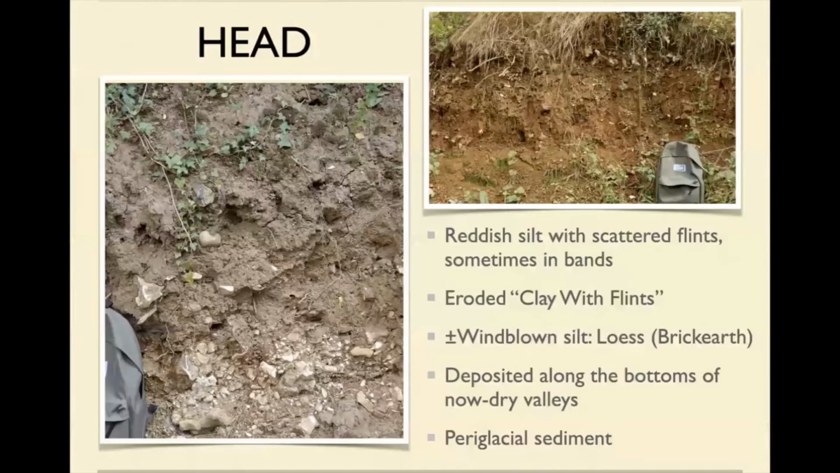I'm going to guess now. Why is it called head? Well, because you find it in the heads of valleys. And that's what you see all over the place. And this is what it looks like. It's slightly reddish silt. It's got scattered flints in it. Some of them are in bands like this one. And there's another band you can see just along there.